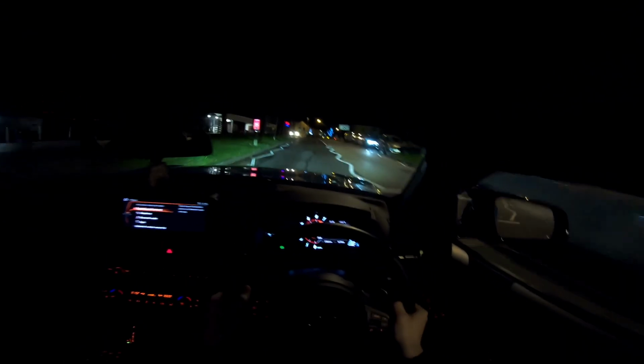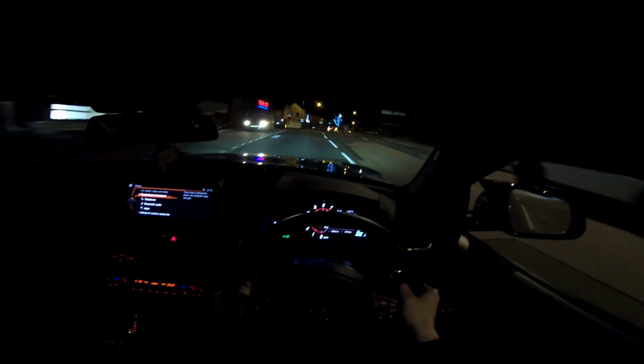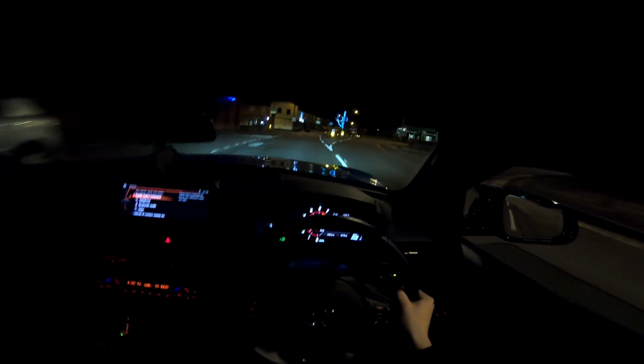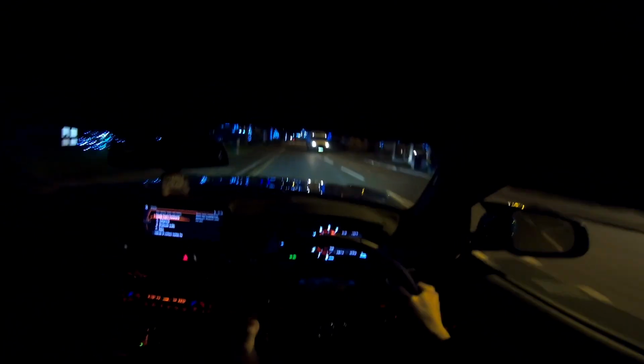So you can probably hear that we've got a much deeper tone on the exhaust. It definitely sounds so much better than stock. And you do get the burbles because it gets rid of the OPF on the exhaust, which to me is just a complete waste of time. I don't know why they bother putting that in. Obviously exhaust regulations, but it's a sports car and you shouldn't really be having that. You know, Lamborghini finds a way.